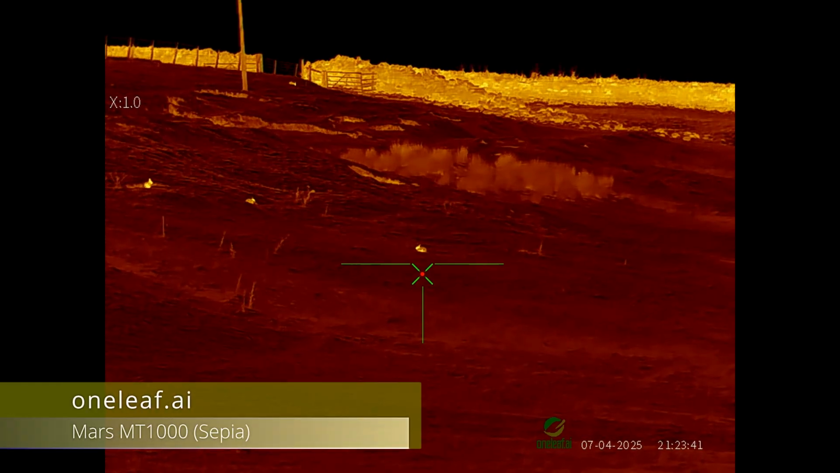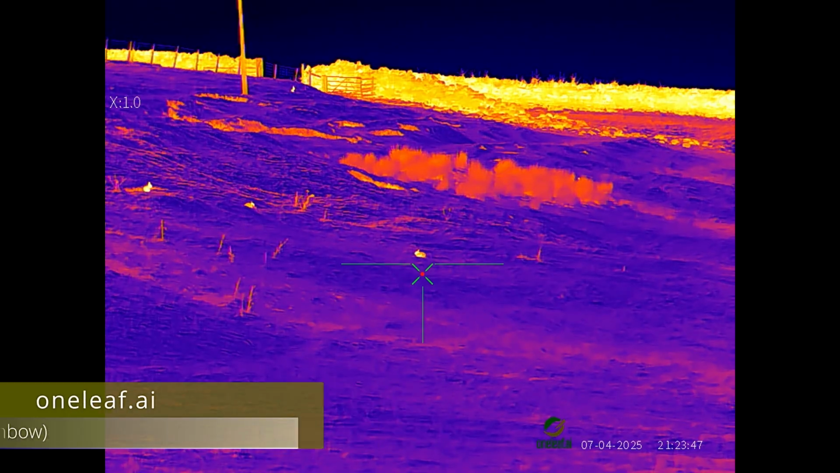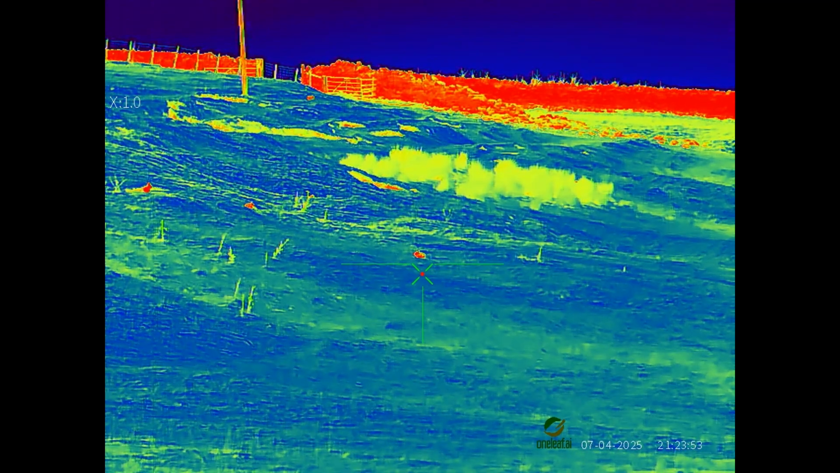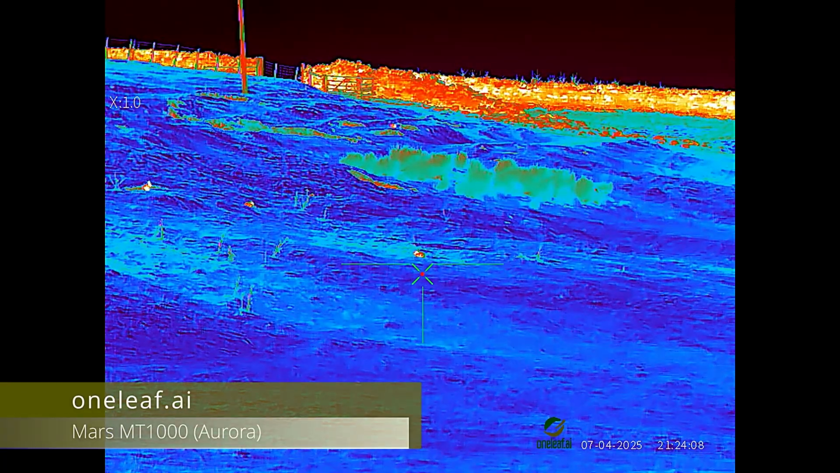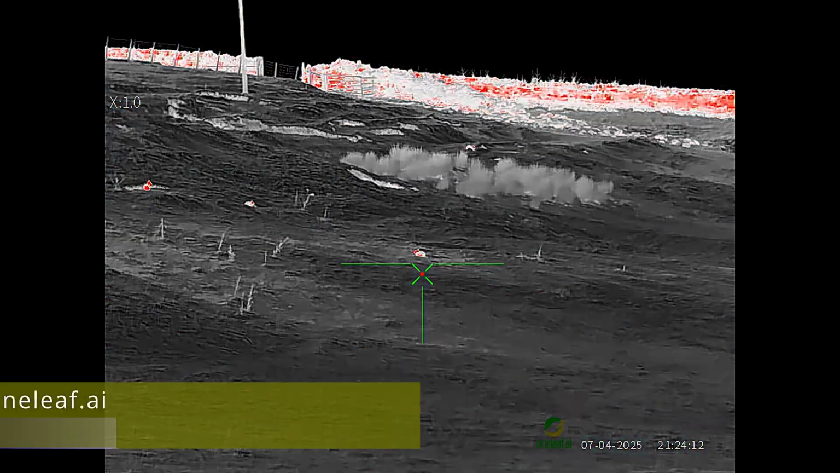This is Sepia, and I really like this one, it really pops. This one's called Iron Bow. It's a bit bright for my liking. This is Rainbow, and not one that I would use. This one's called Night. This one's called Aurora, and again it's not one that I would use.